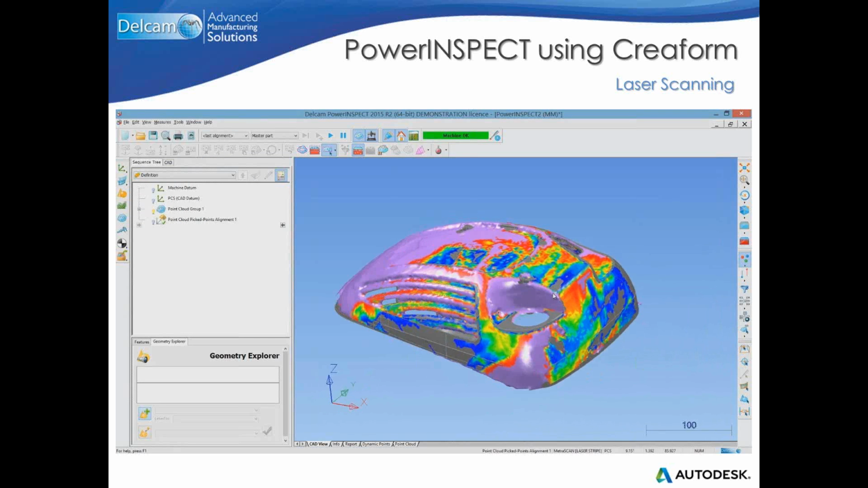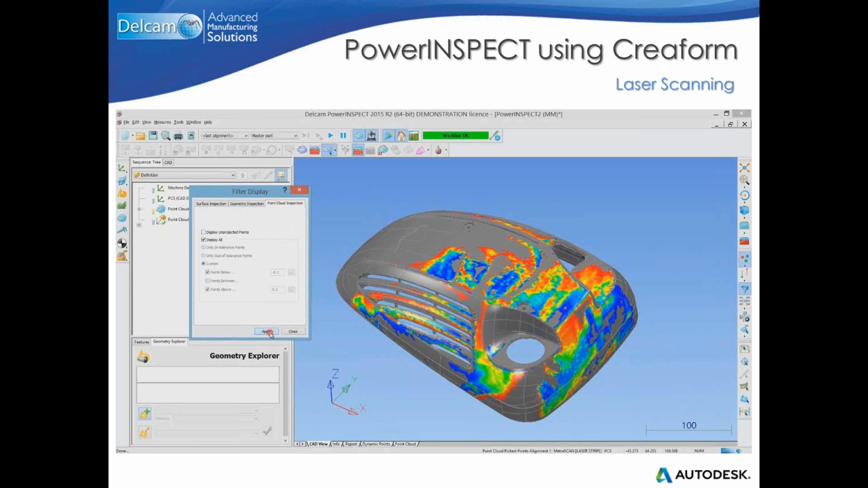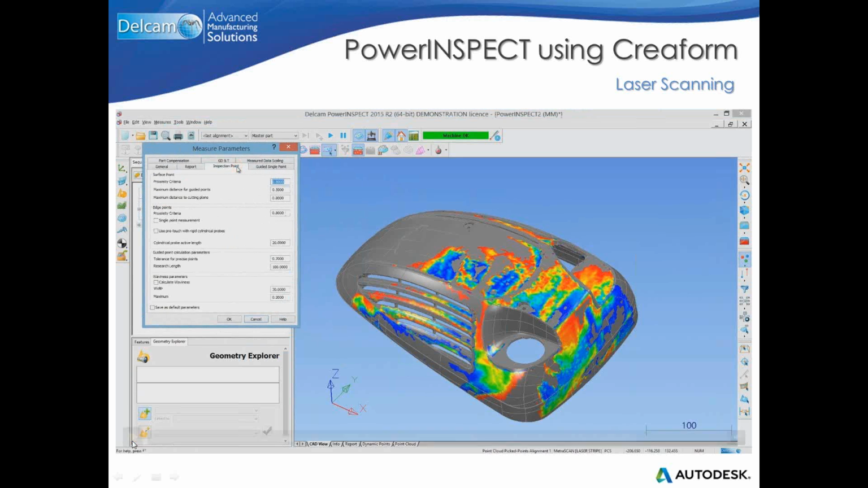We can see that PowerINSPECT projects automatically after getting the alignment, so we see the error map and we see the points projected. We can obviously filter the unprojected points, so we have just the projected points. So you can see in a few clicks how quick and easy it is to scan, acquire points, get an alignment, and see the points projected on the part. Obviously then we can set up different parameters, but this is out of the scope of this webinar.